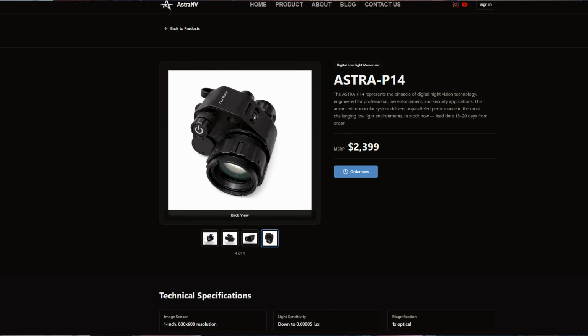But Astra sent me this, and I want to say thank you for sending this out. We have always really wanted to cover a higher end digital night vision device here. This thing's going to run just about $2,400 from Astra. The other companies I mentioned are charging a lot more for it.